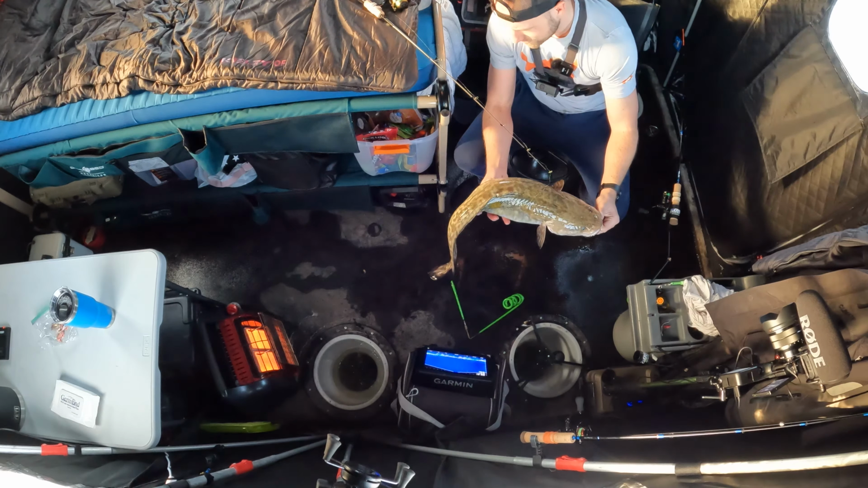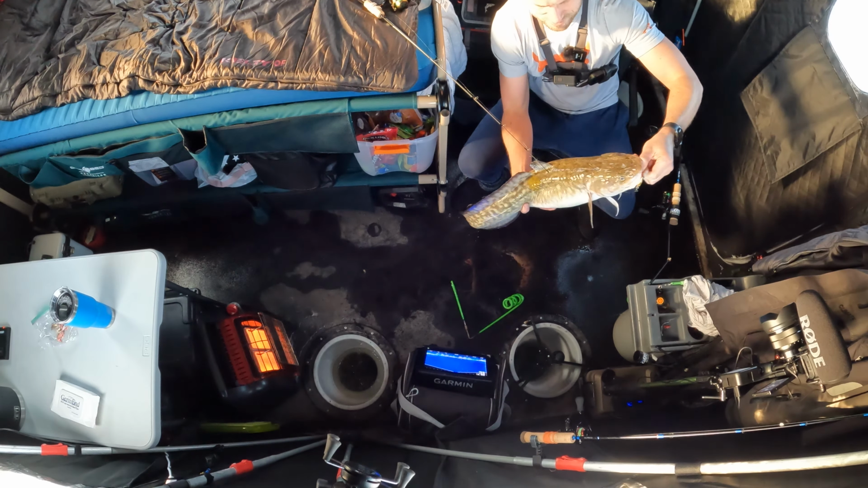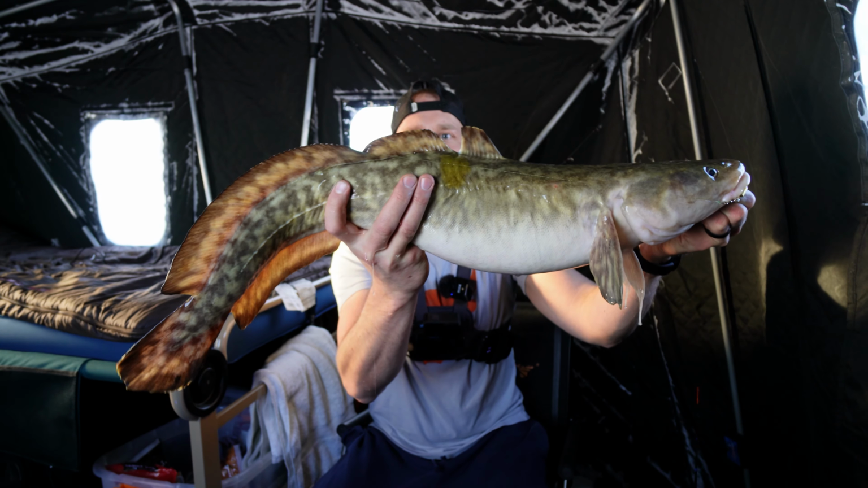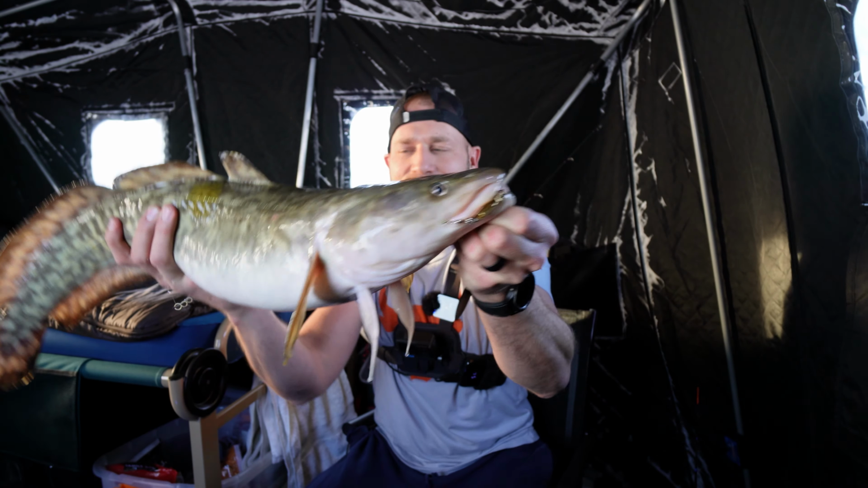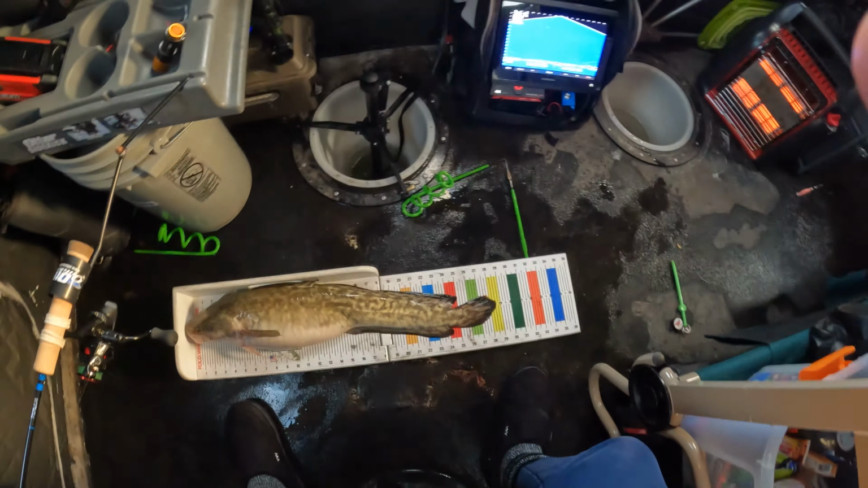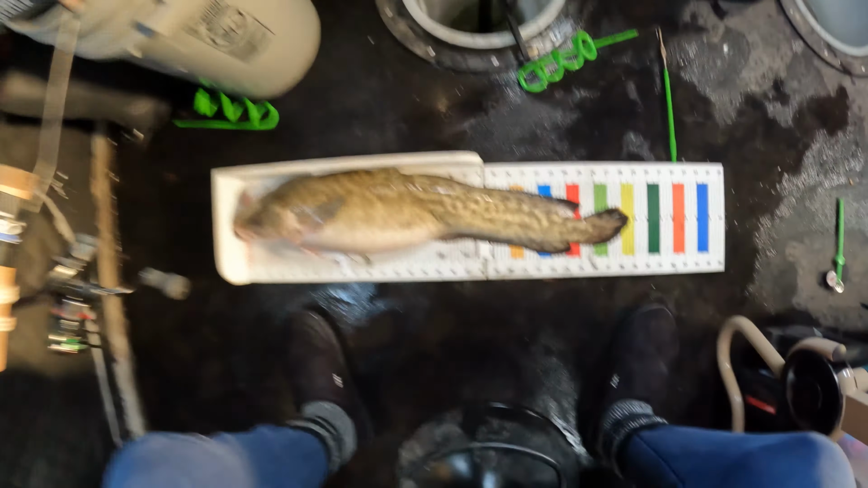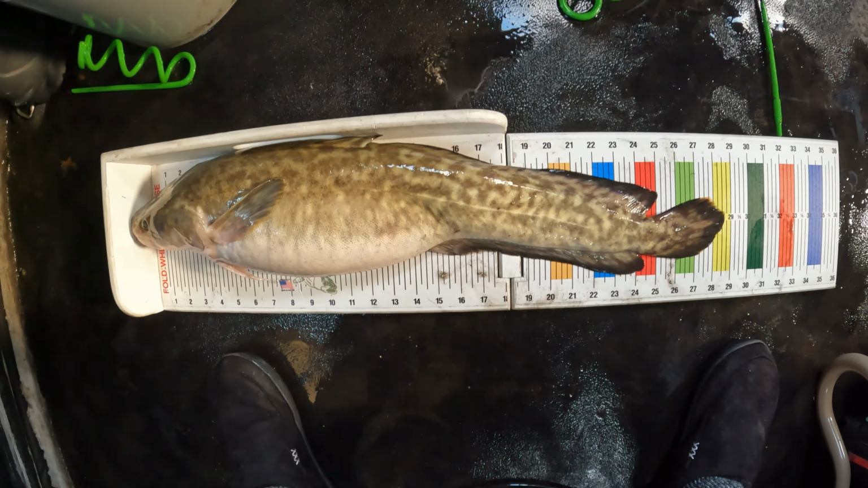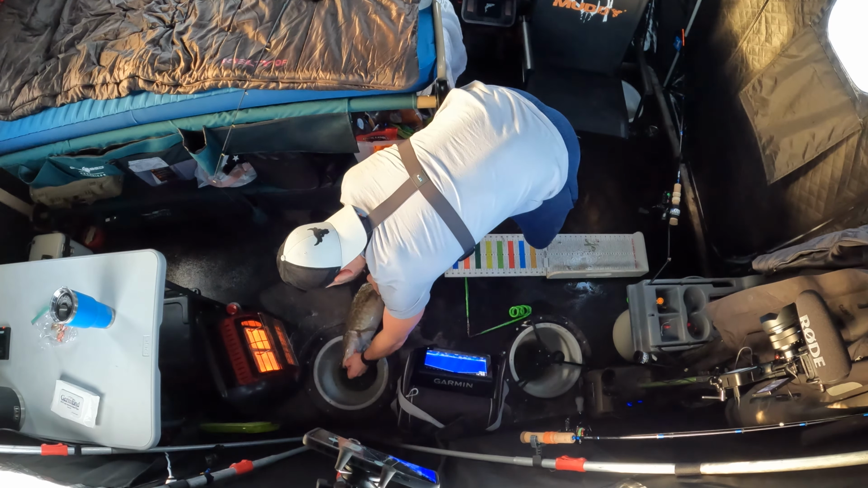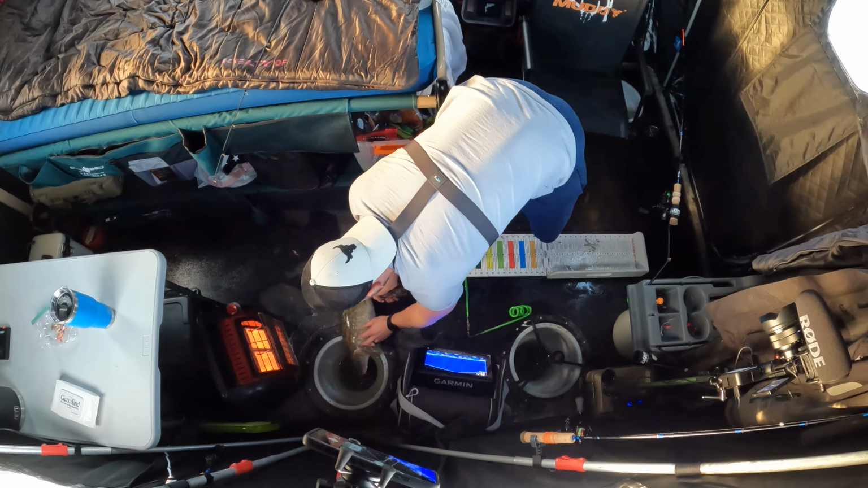Got him on this guy. Nice. Get a closer up. Look at this guy. Nice coloring on it too. Nice, we'll get a measure on it. 28 and a half, almost 28 and 3/4. All right, we'll let her go. Go on, buddy. See you later.